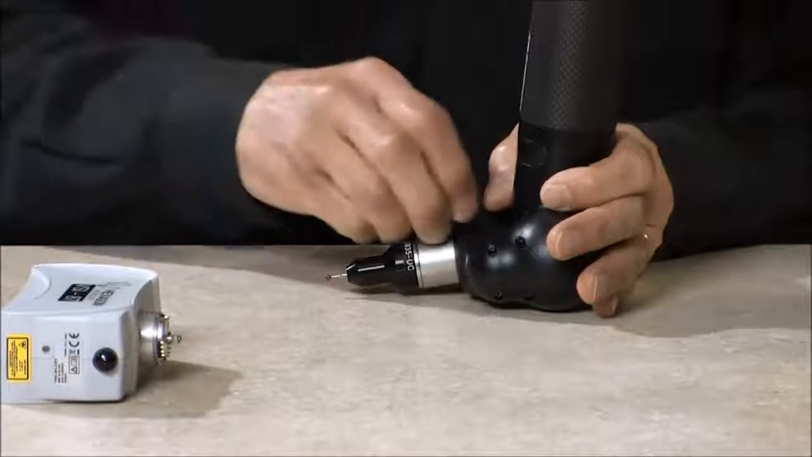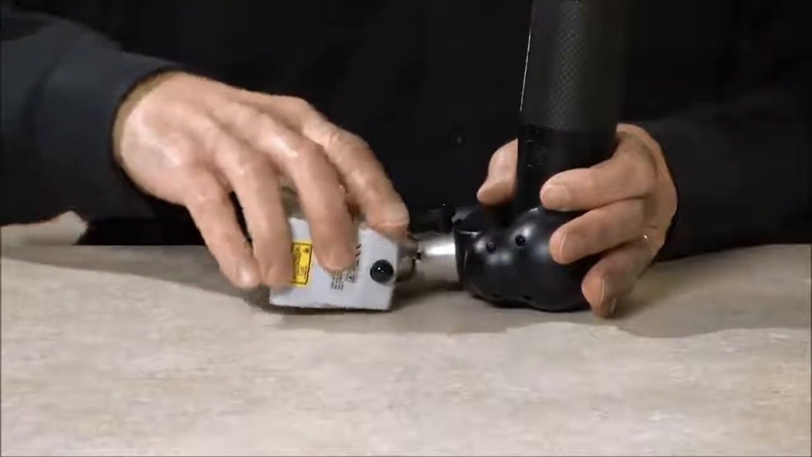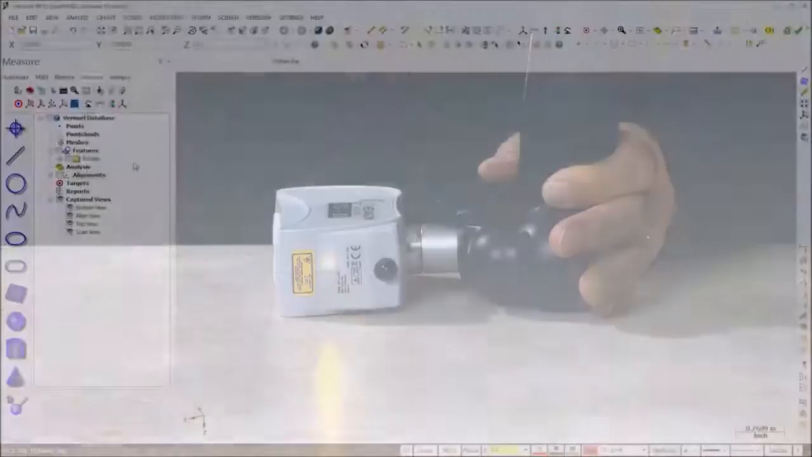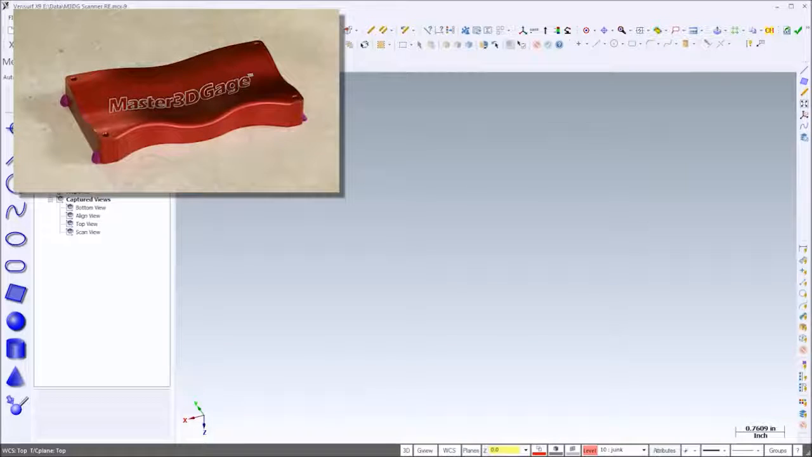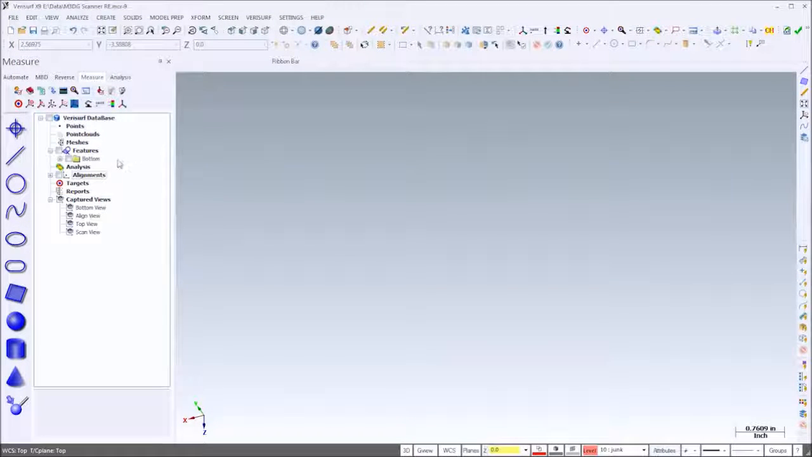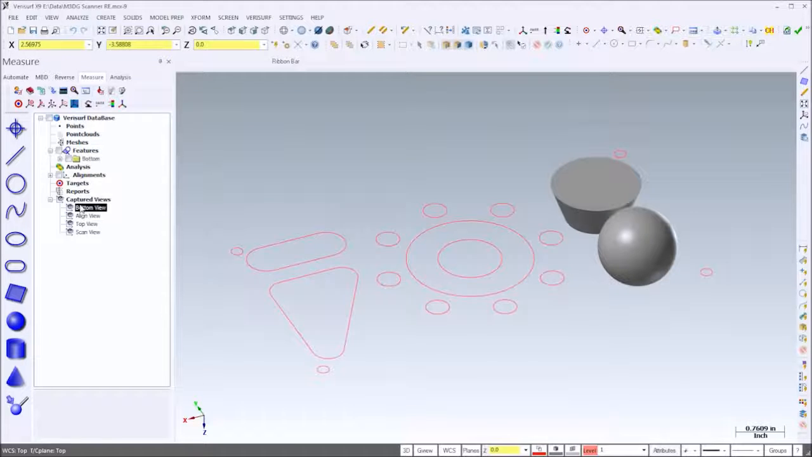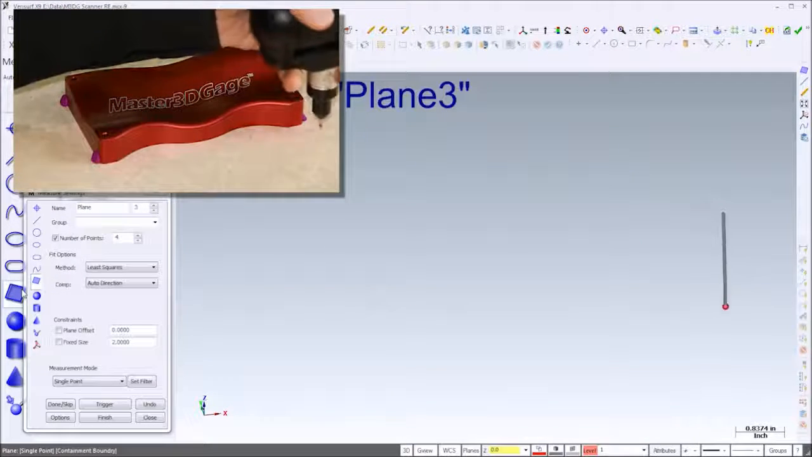The ease with which the absolute Master3DGage switches between probing and scanning makes it simple to use the most appropriate method, even for different steps within the same workflow. I'll demonstrate this by combining both techniques to reverse engineer our demo part. To save time, I've already aligned to the part and measured the prismatic features using the probe. I've also exported the features to CAD and created solid bodies from the sphere and cone for use in later operations. We're now ready to measure the complex surface on the top of the part.